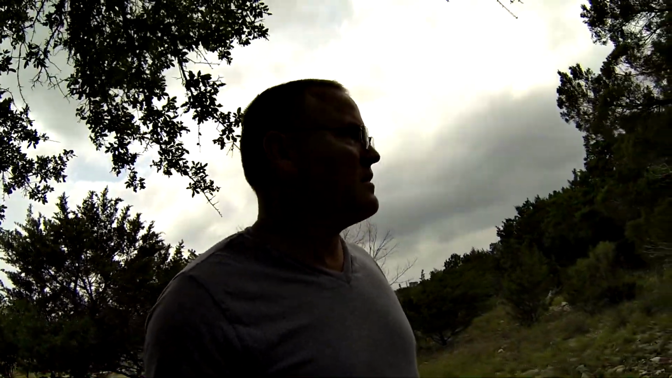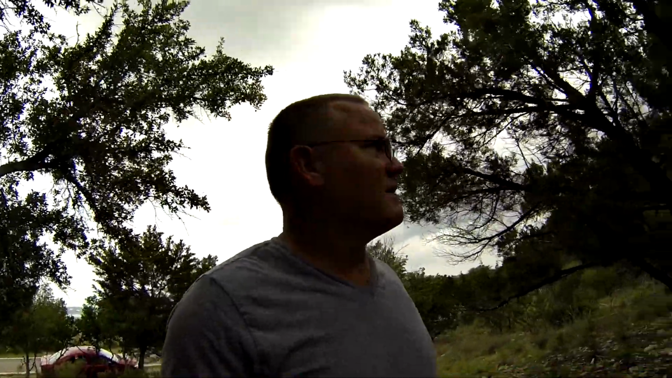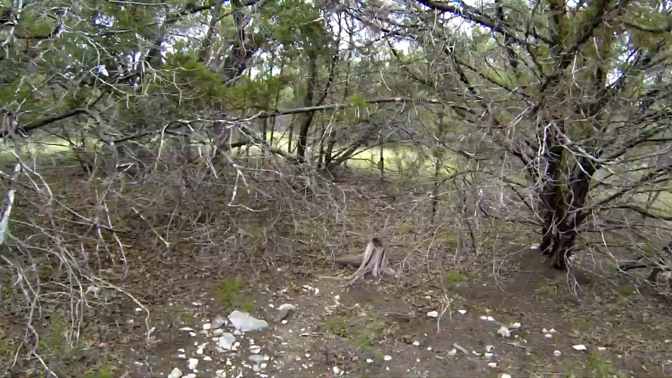Hopefully we got something good up there. We'll find out soon. This should be the area. Looks promising. Should be right up in here someplace. Okay, I see it. There's the camera. See if anything happened.